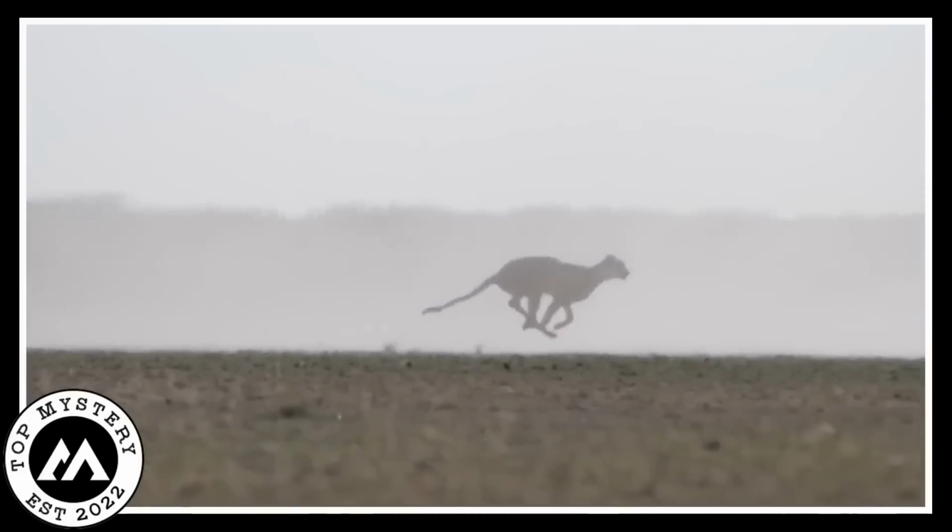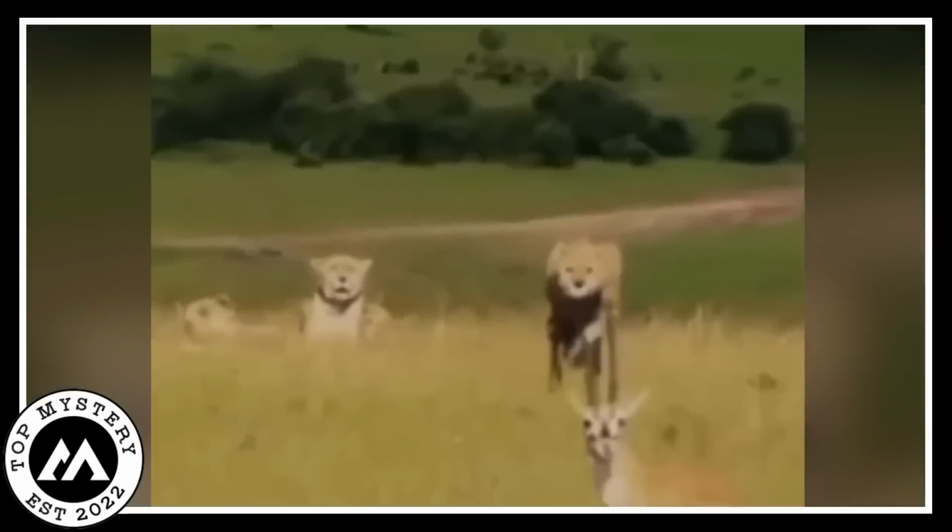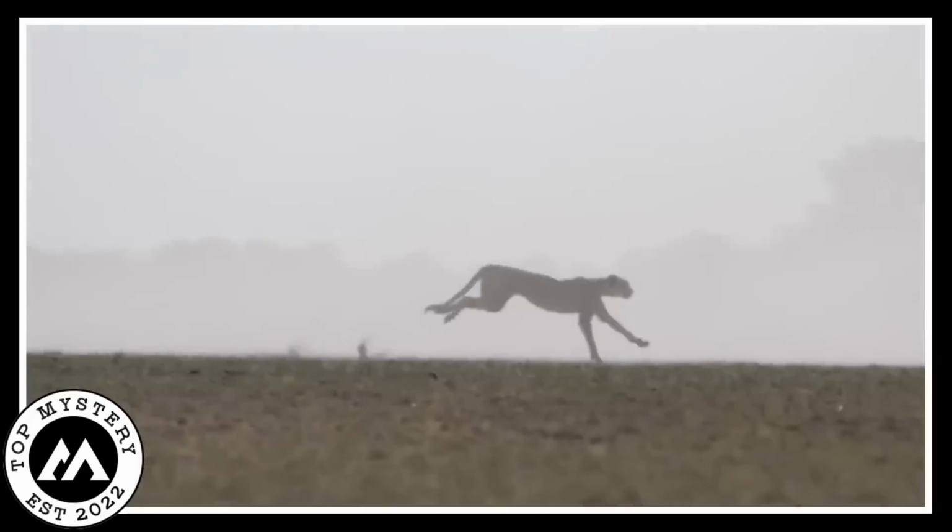Speedy cheetah. The camera had captured a mysterious sight. It was a cherished fact of nature. This was a scene of a cheetah that was so fast and speedy. It was known as the world's fastest land animal.